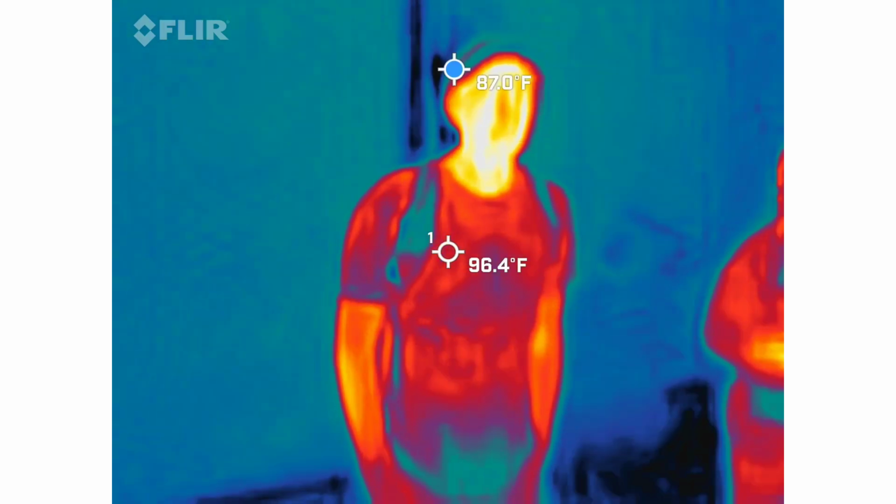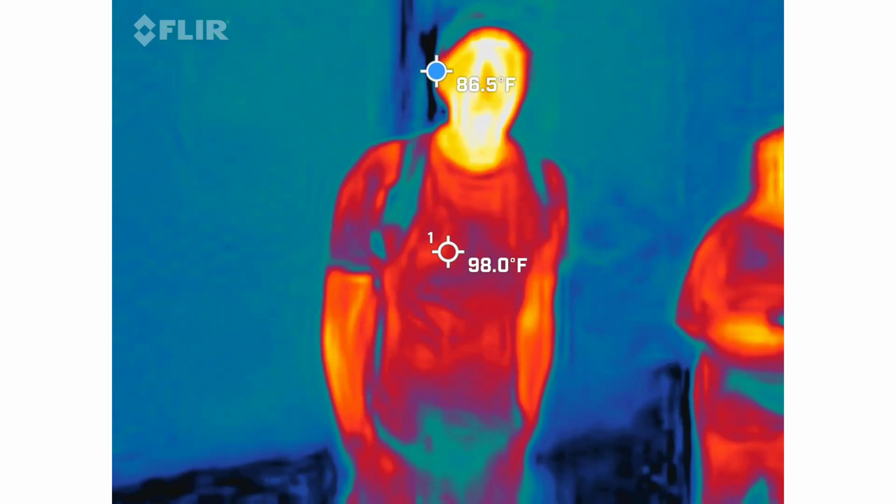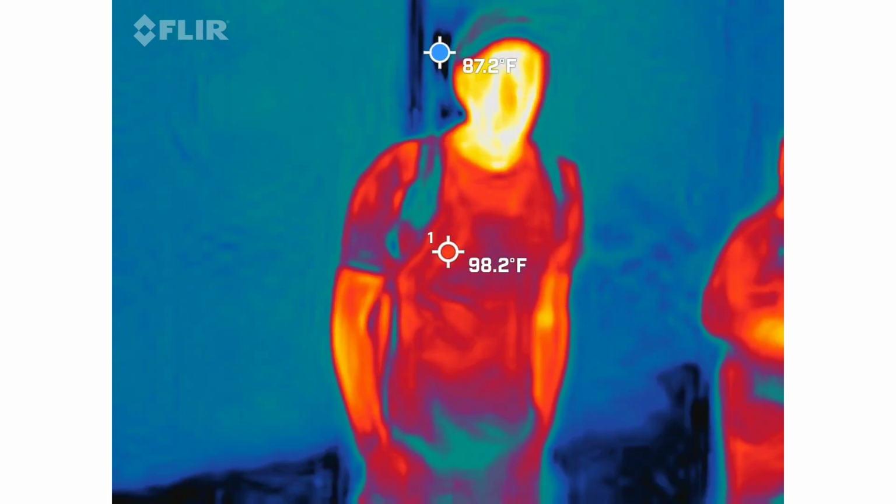That blue dot will default to the sky when it's in view, just because it's looking for a surface and there's no surface on the sky. So it's going to be difficult in some places, sometimes impossible. Just do your best. Gotcha.